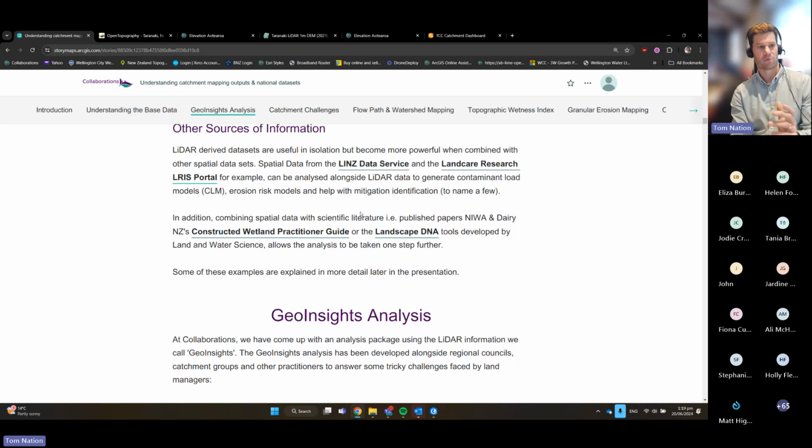And then we've found more recently, and this will be the last thing I'll present in the output section, that when we start combining the spatial data with some of the published science literature, there's some great literature out there and tools, like what Land and Water Science have produced with Landscape DNA.